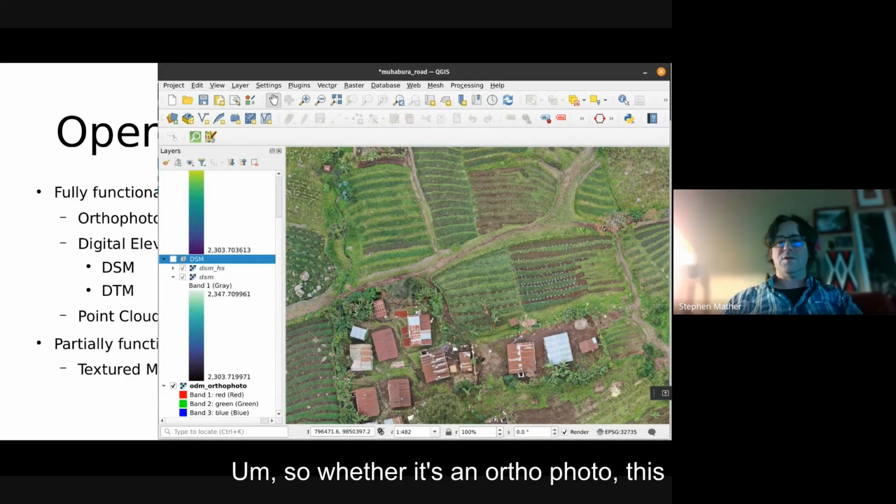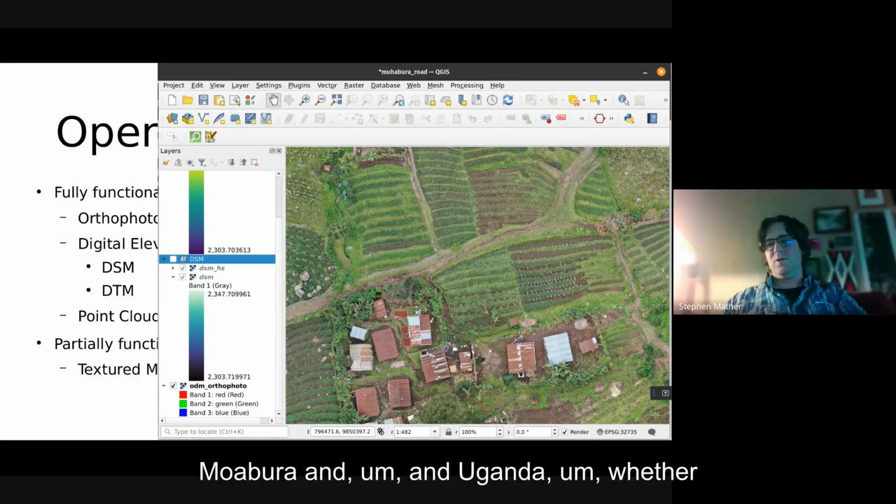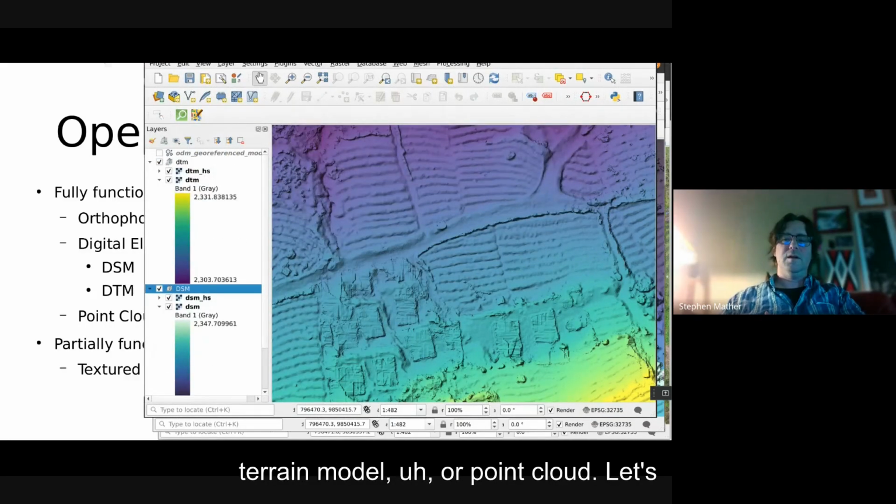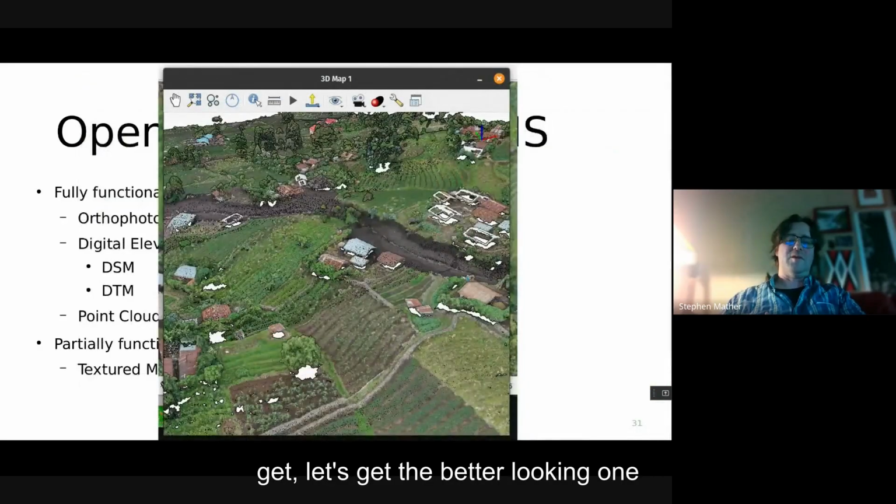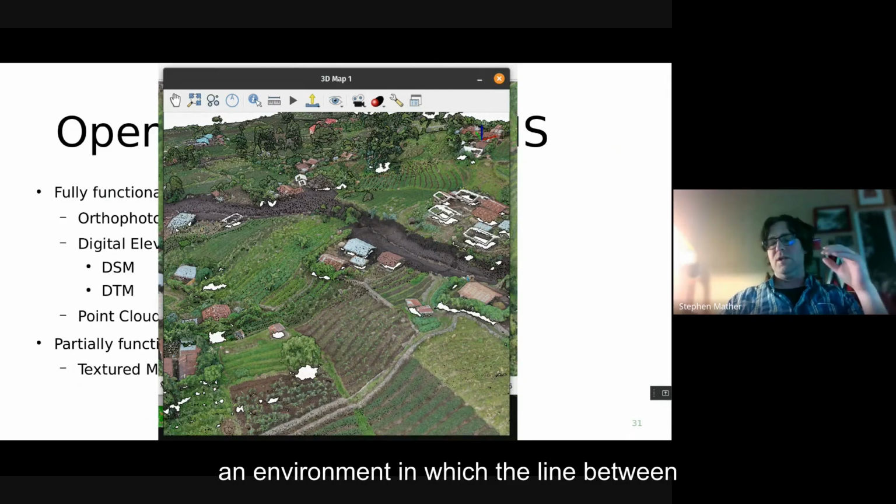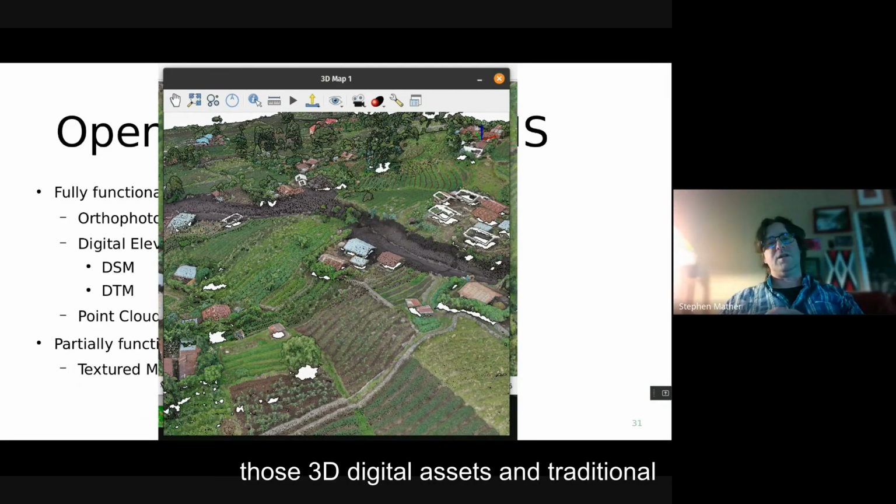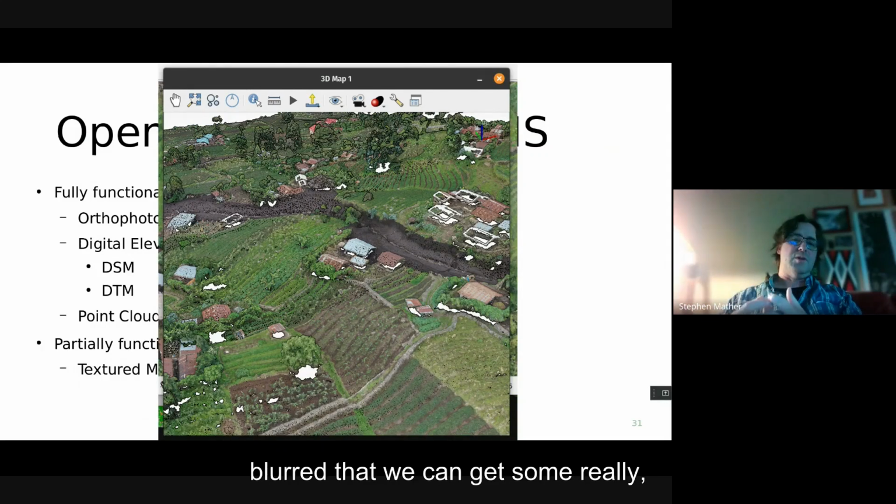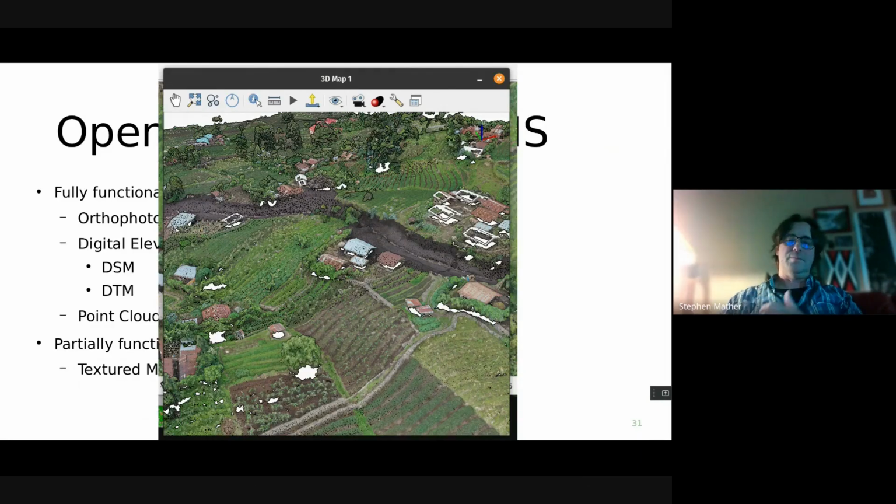So whether it's an orthophoto, this one from the north side of Muhabura in Uganda, whether it's the digital surface model, digital terrain model, or point cloud. Let's get the better looking one, stealing some settings from Doug's presentation. Really, QGIS has created an environment in which the line between those 3D digital assets and traditional two-dimensional GIS is sufficiently blurred that we can get some really, really good work done.